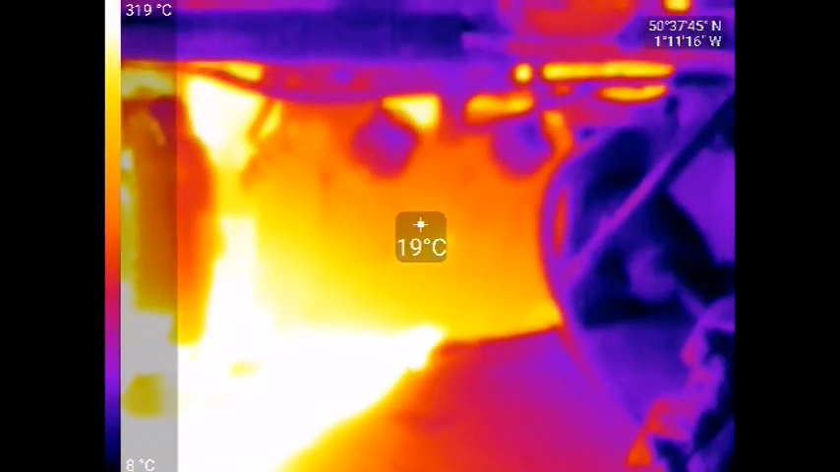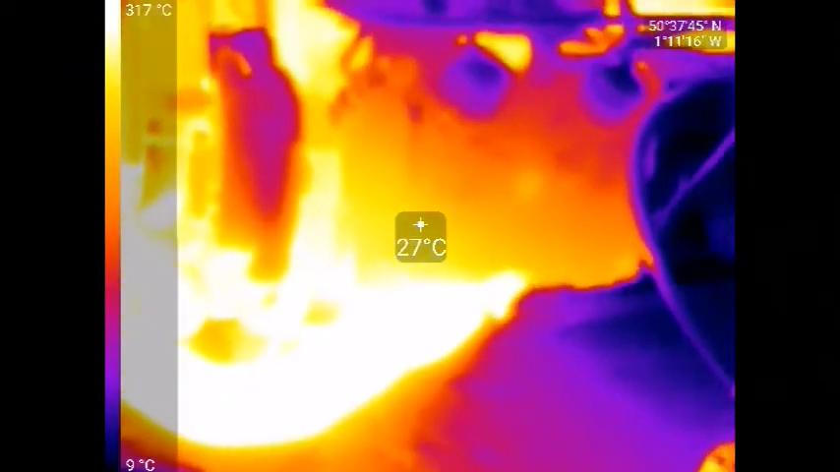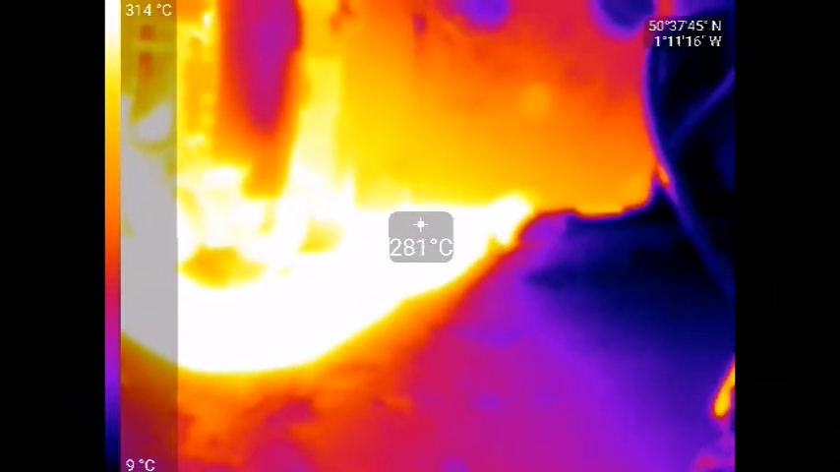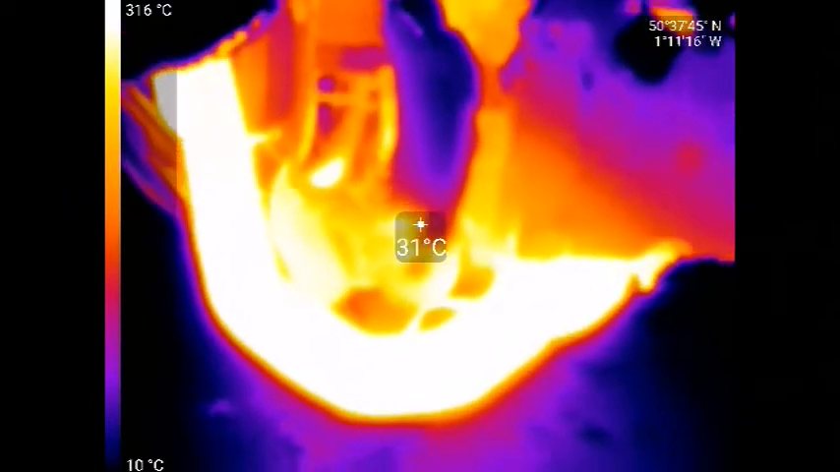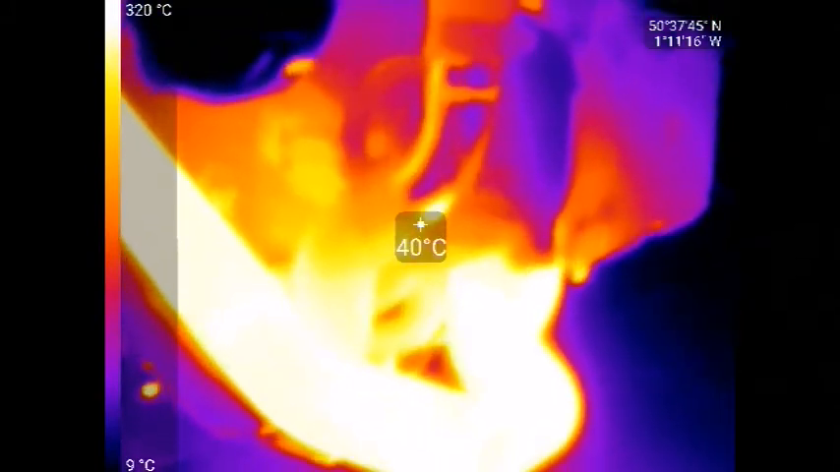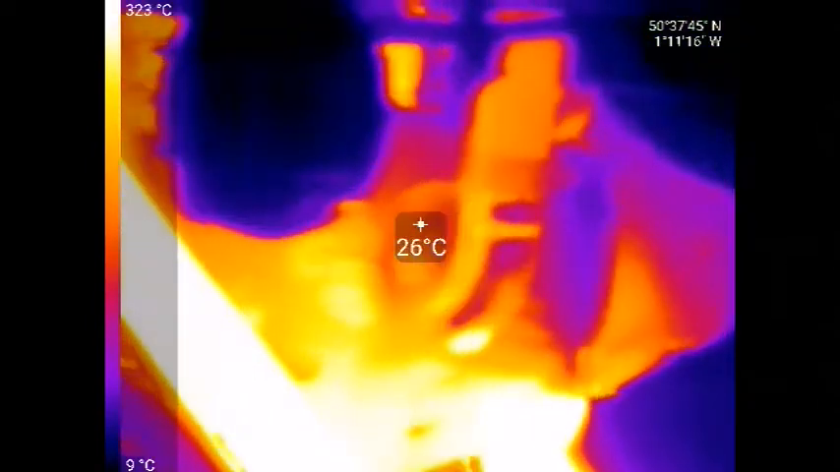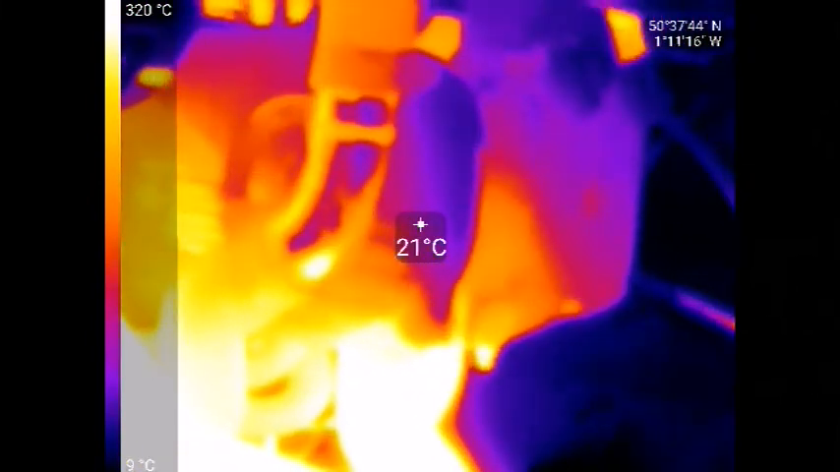Here's a view from the side. That's the top of the cylinder head, the spark plugs. Obviously this is auto sensing, so the exhaust there you can see is near 300 degrees. See there, there's the water pipe through there. That's the water pipe there from the radiator that comes down through to make a little heat shield around there. That's the actual rear light. You can see there the plastic housing which goes around the cam belt.